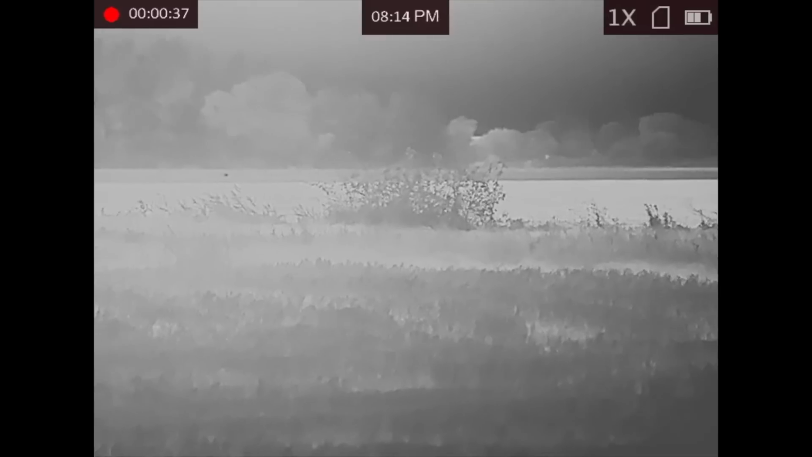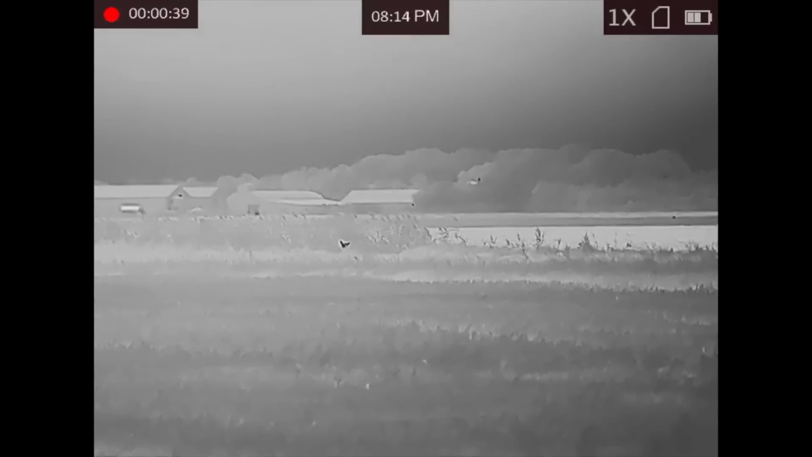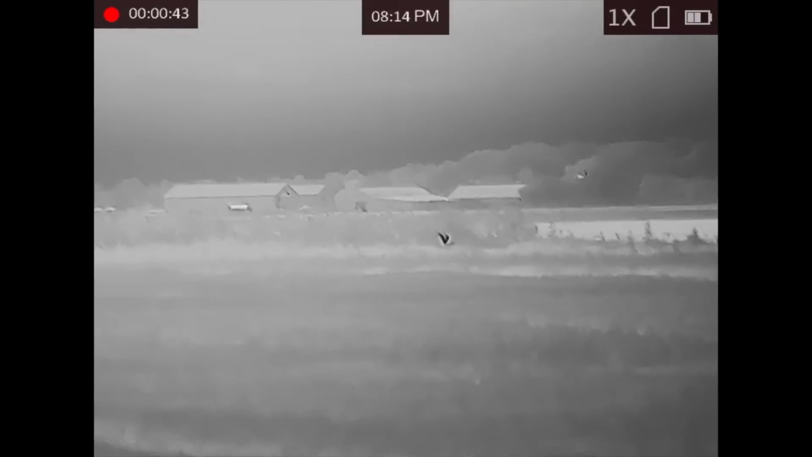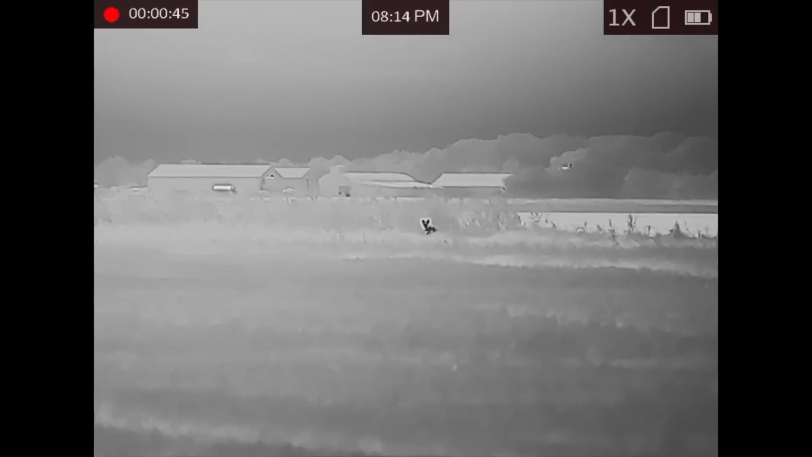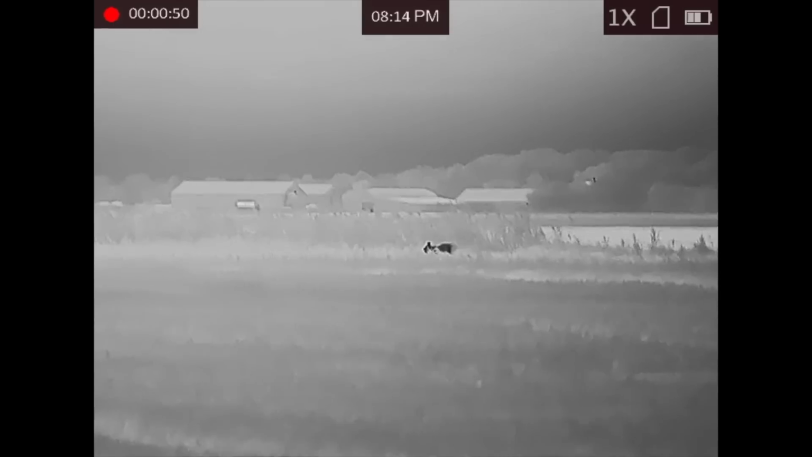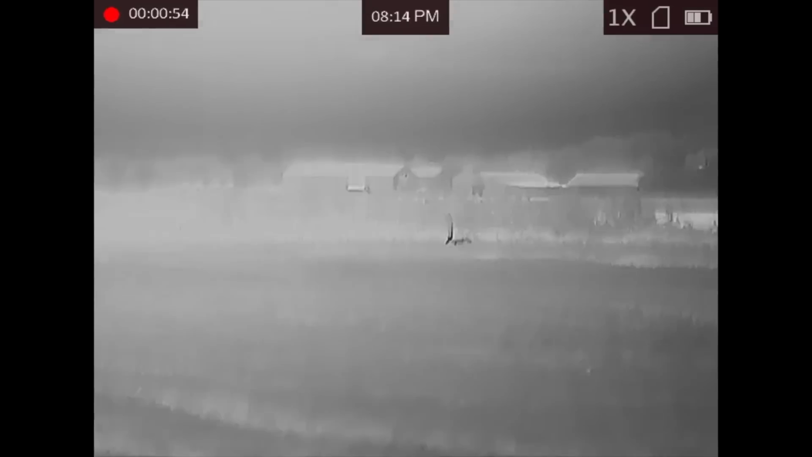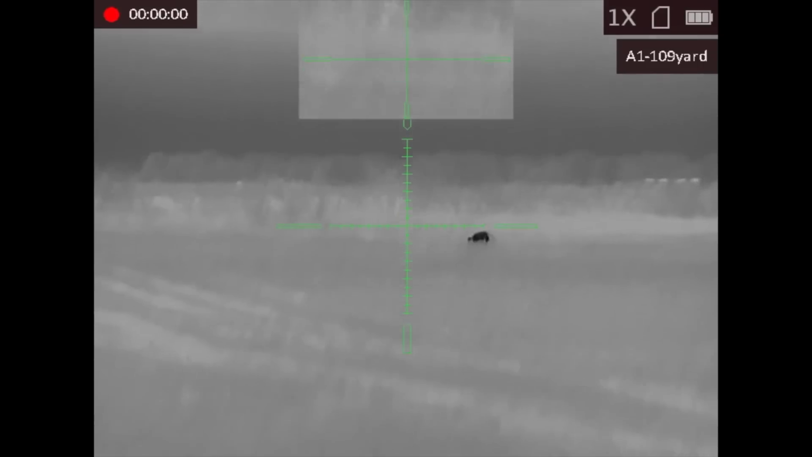Believe it or not, I thought I could see a fox way off in the distance, so I get set up, get the caller on, and sure enough I'm able to tempt this fox right from the backside of that field into this stubble field here. Again, I'm spotting with the Falcon spotter, but now it starts to wander off to the left. I think it's time to get onto the rifle and get ready for the shot. See if we can coax it in a little bit closer.